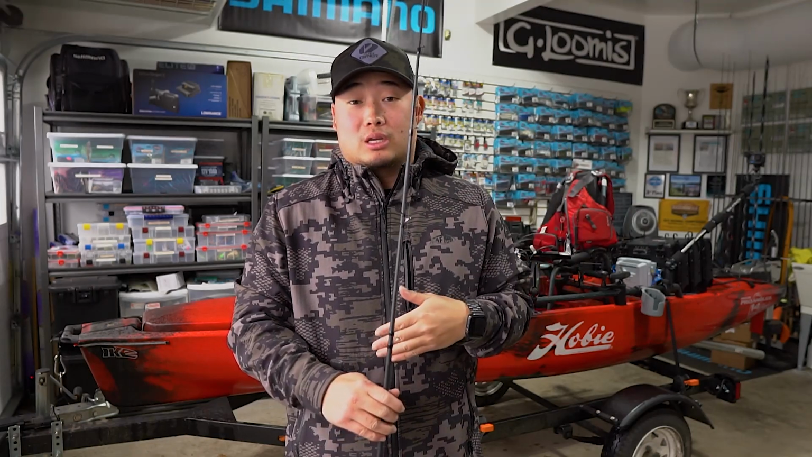That's one of the biggest things. I just want to be able to control the fight with those fish. With these heavier jig heads, they have a little bit more leverage and it increases the ability for that fish to really just get that hook popped out. So that's the reason why I like to use 8-to-1 for that.